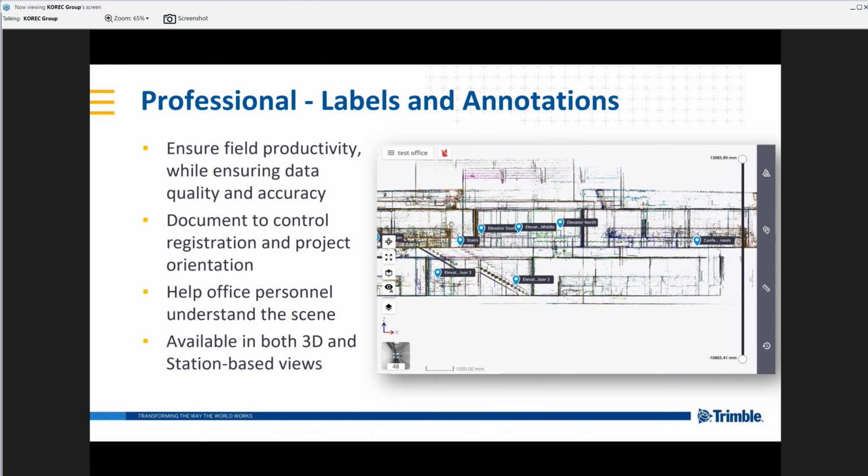So we'll look briefly here at our labeling and annotation function, which is available on the tablet. Now you can see here we have a slice through some X7 data here. And what Perspective will allow us to do is to label and annotate live on site. Now this can be done in a view as you see here. It can be done within a station-based view. What it's allowing us to do is to annotate points of interest.